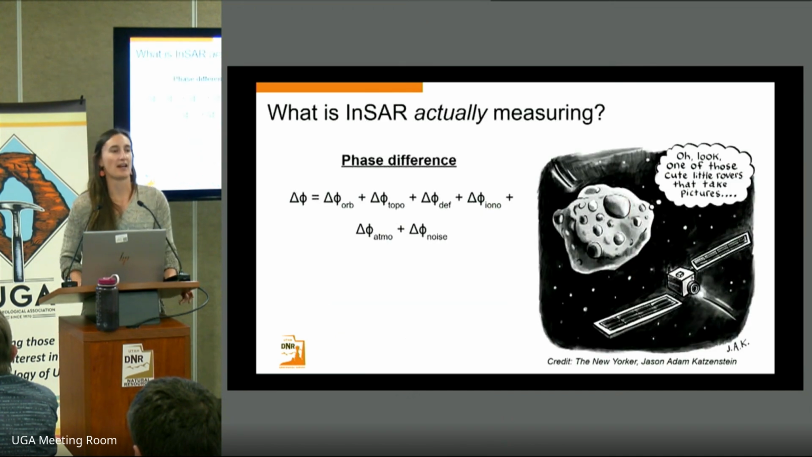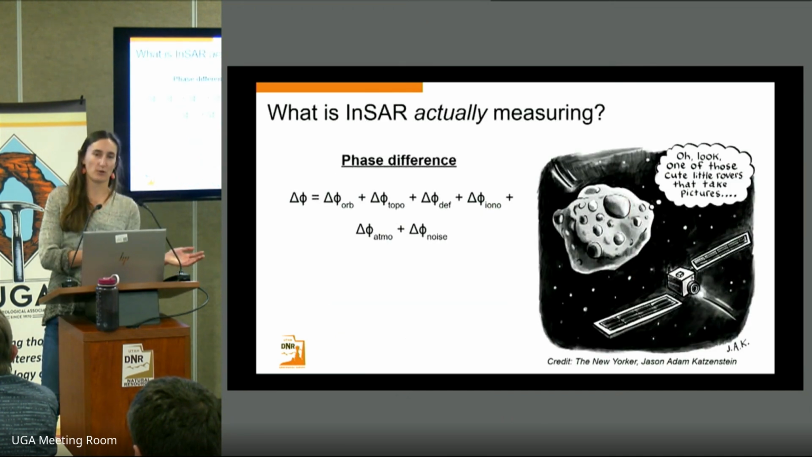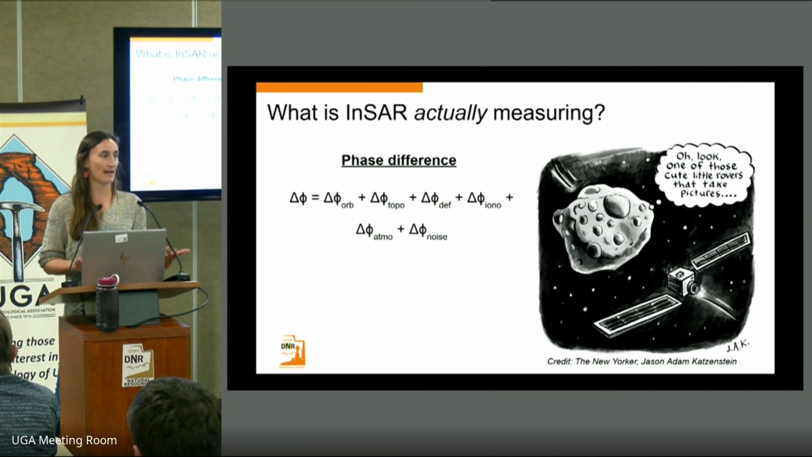So once we understand that the displacement we're measuring is in the line of sight, what is this phase difference actually representing? Because we're interested in the travel time between the satellite and the Earth and back, this is going to be affected by anything that influences that radar signal as it travels through the medium of the ionosphere and the troposphere.